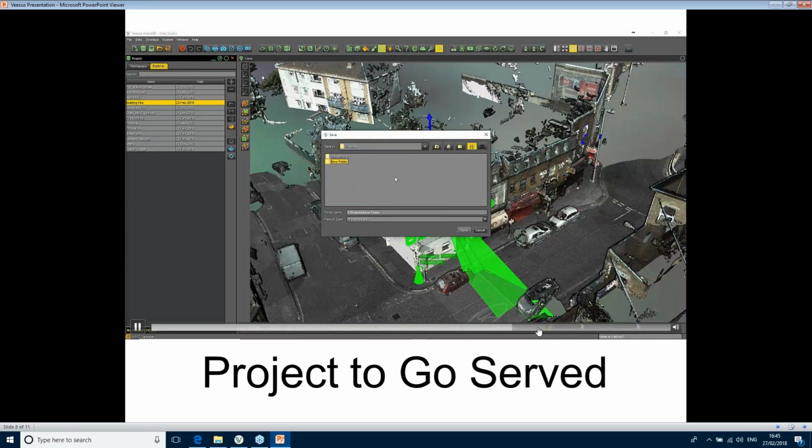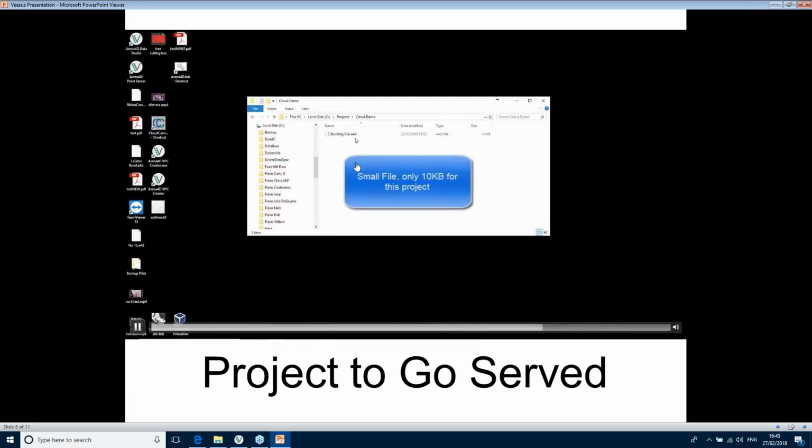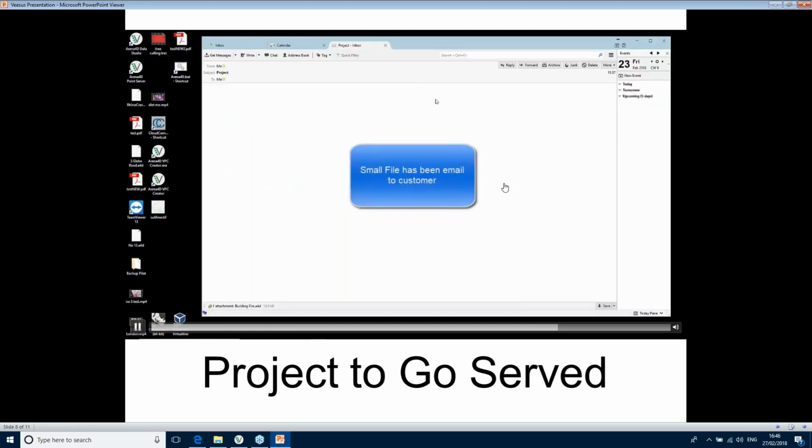So yeah, you're saving the data, and you can then share that as an A4D file, and it's only 10 kilobytes because it's not including all the PointCloud data.